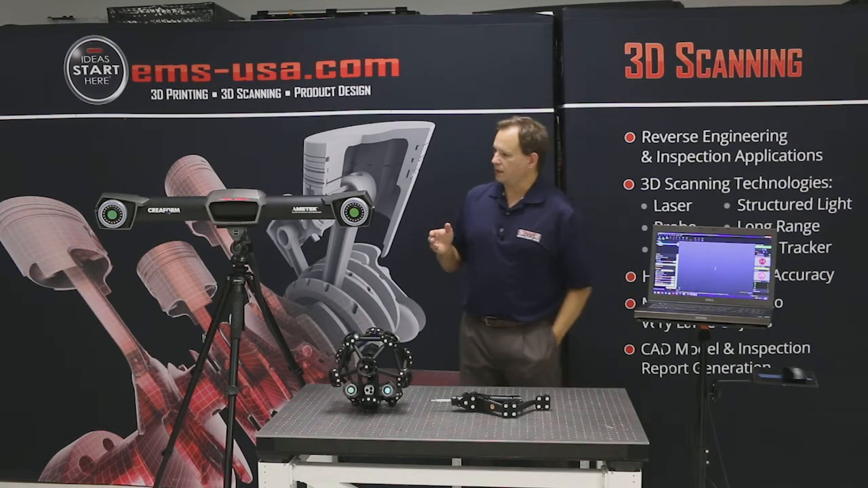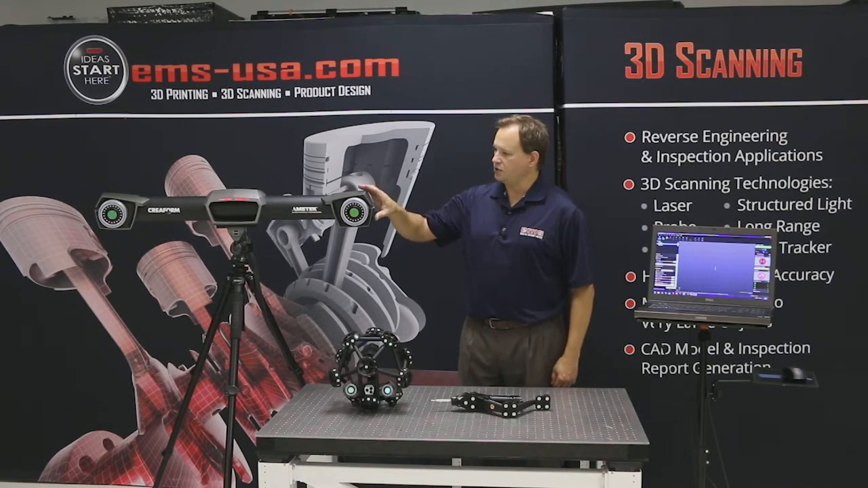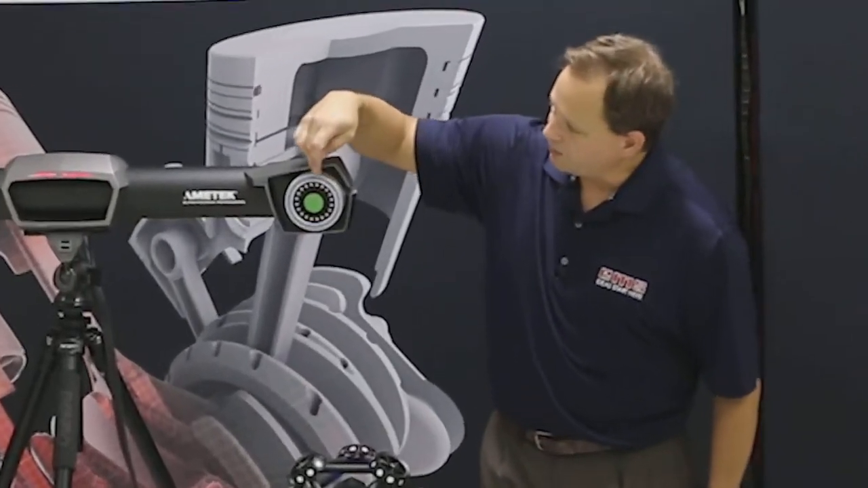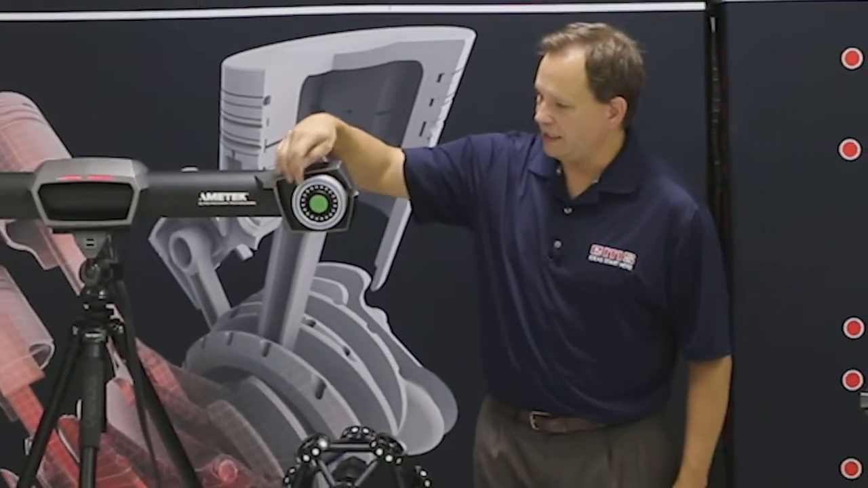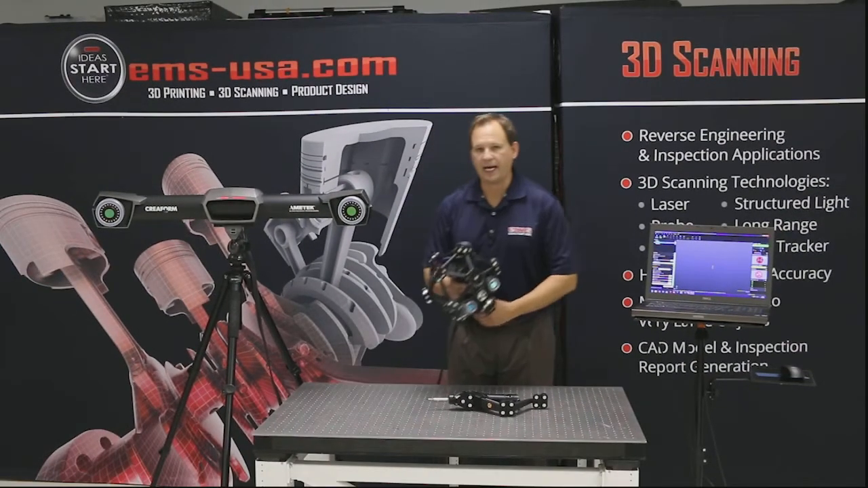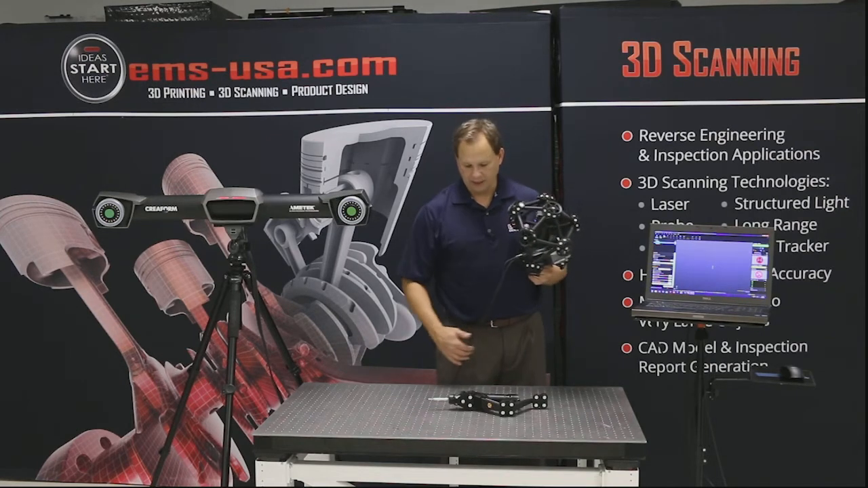So let's start by talking about the C-Track itself and what it is and how it works. Now the C-Track is a camera system, and there's basically two cameras on either side, and around these camera lenses are some infrared lights that pulse out basically a light. And what that's going to do is that's going to either track the scan head or the probe itself, okay?